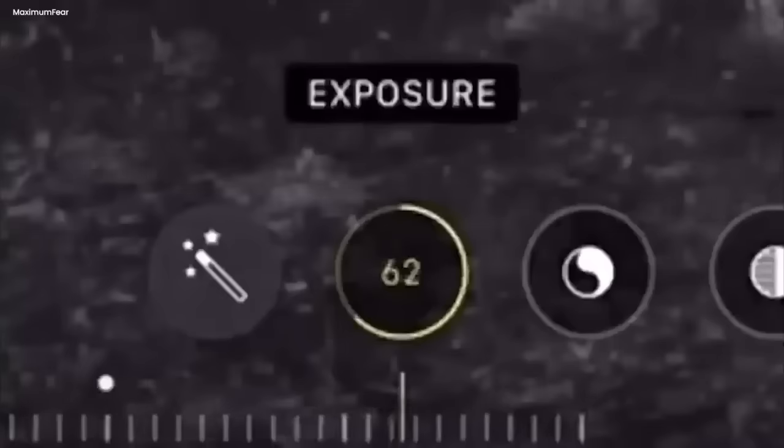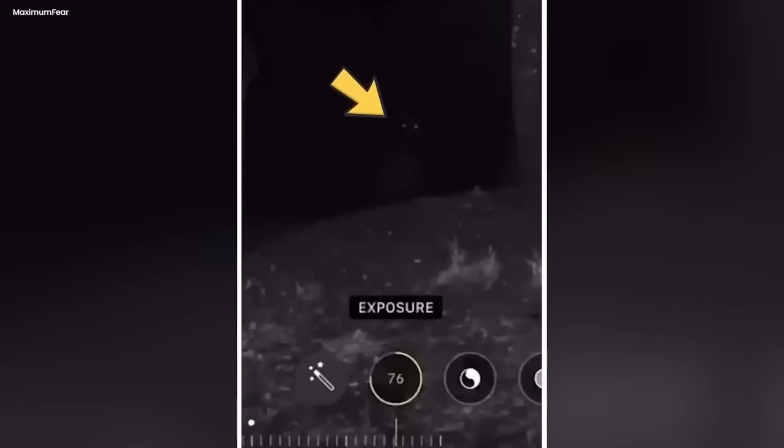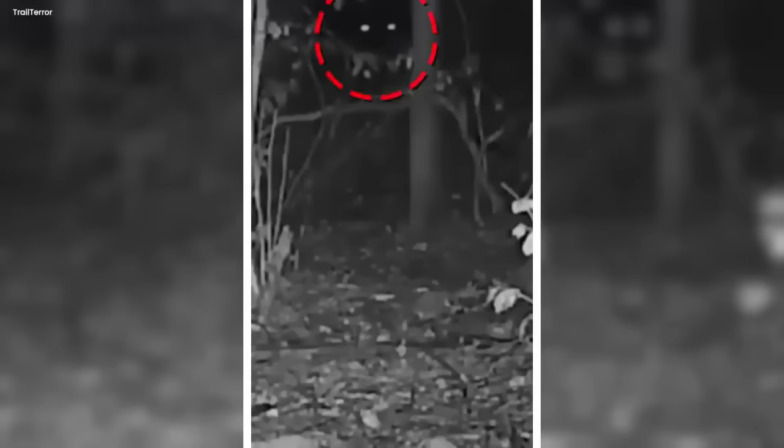In a deep, dark forest, something strange happened. A special camera took a picture of a mysterious creature. The only thing we could see were its glowing eyes, like magical lights in the night. The person who owned the camera was really curious, so they made their phone screen very bright to see more. What they saw was a strange creature that looked a bit like a human, but it was hard to see its face. It was so eerie and scary, like it didn't belong to our world.